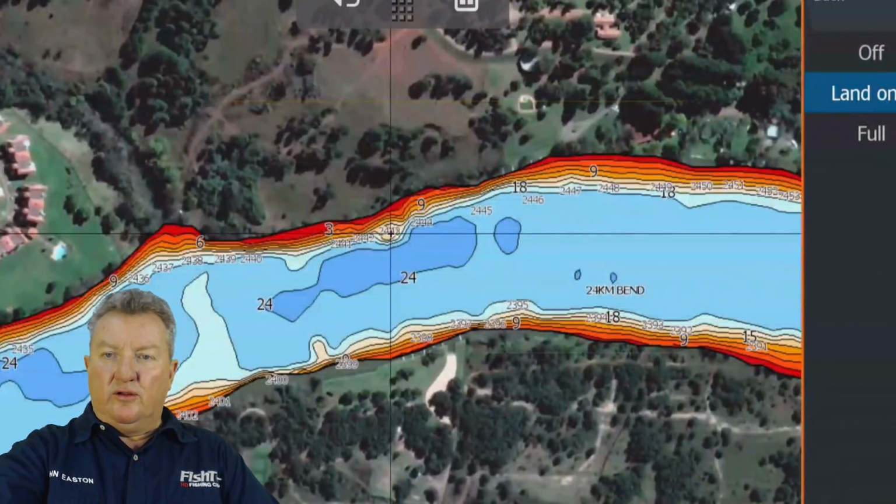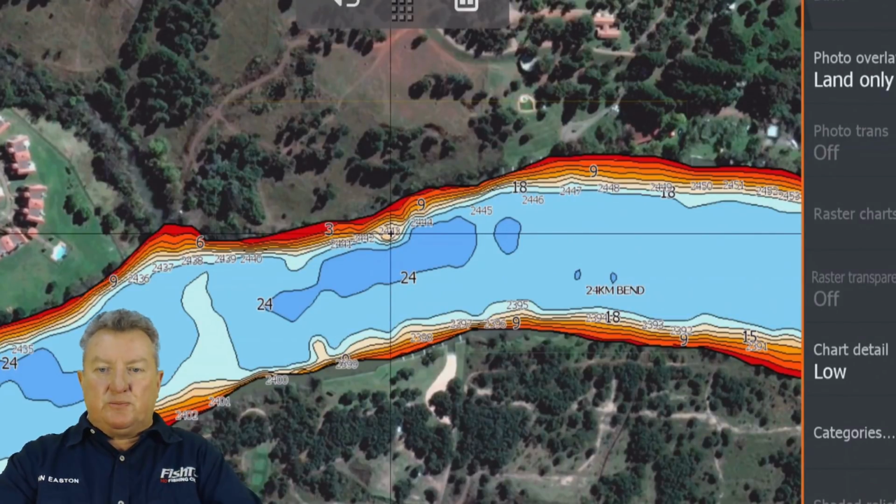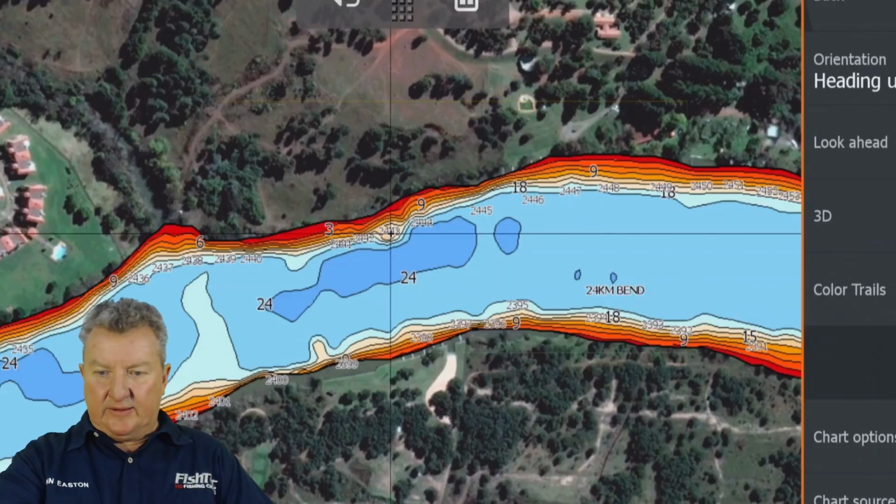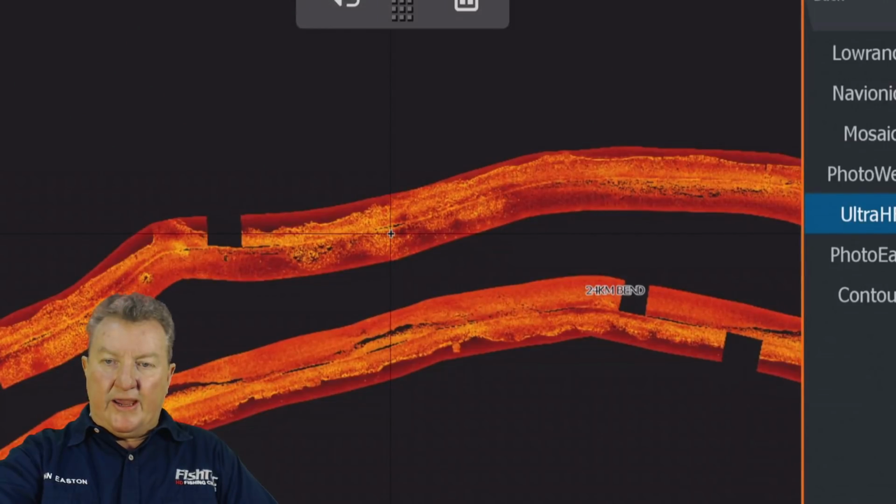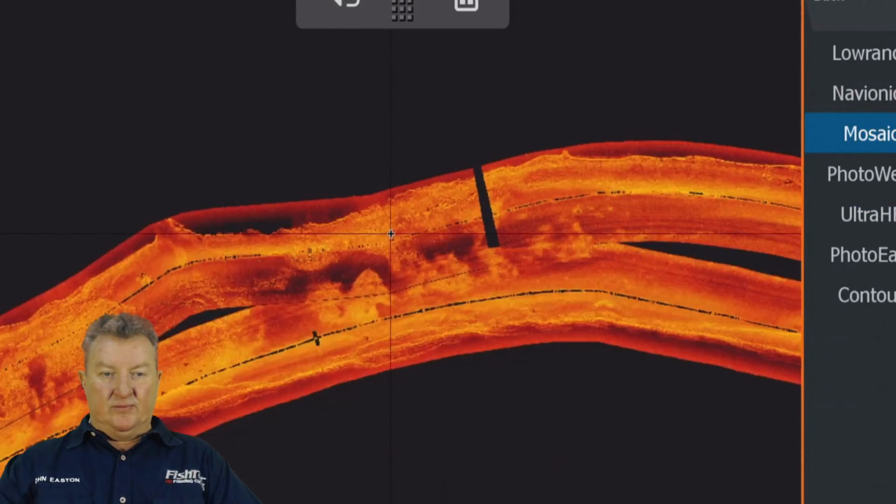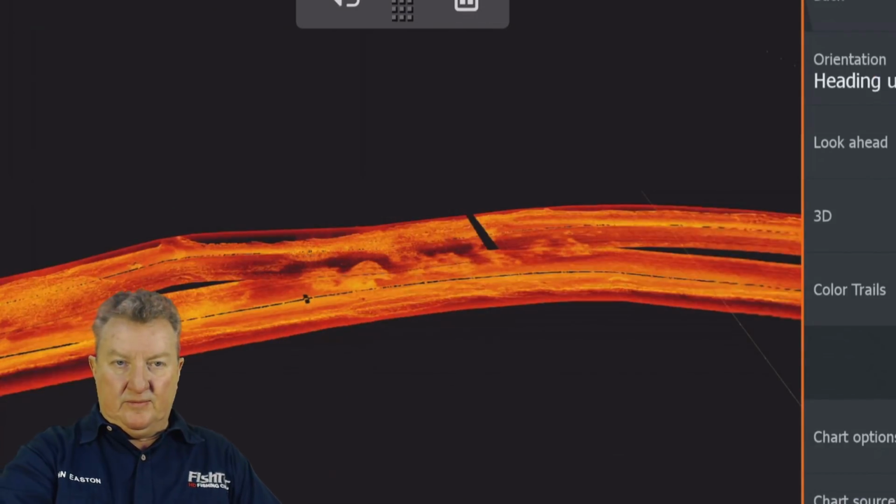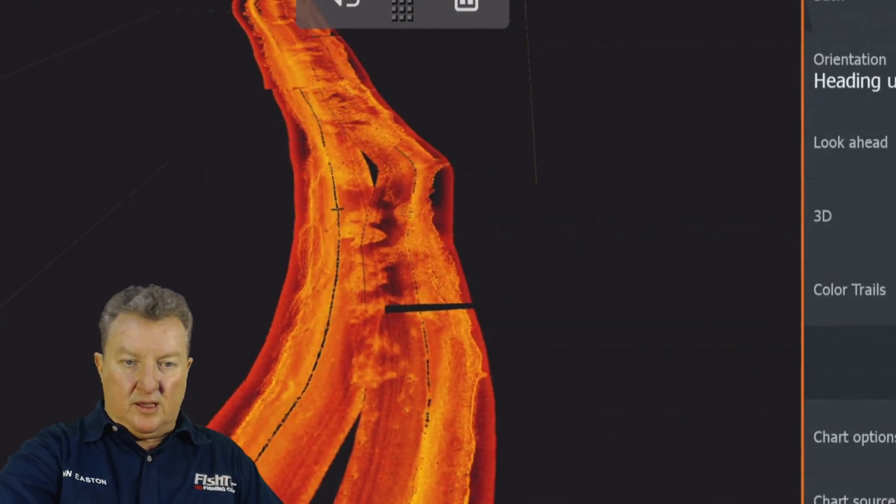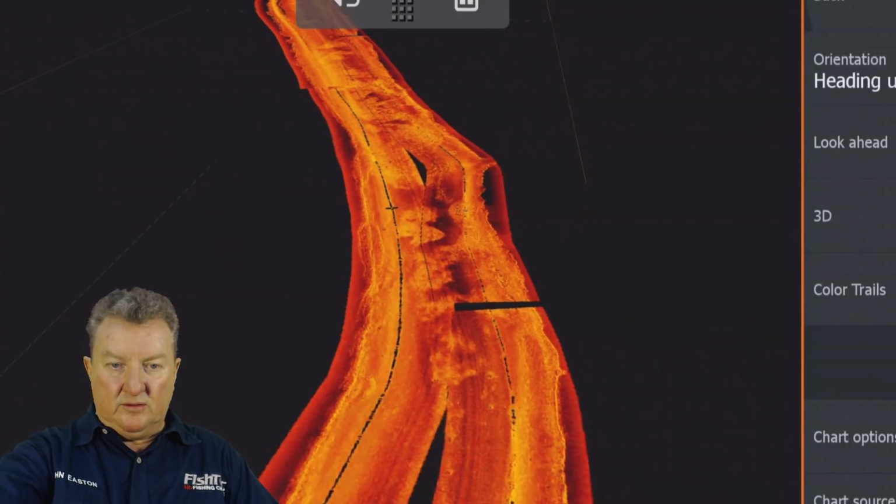But what makes the FishTec HD chart so special for the river? It's not that. Sure, this is cool, you need that, but it's this. It's the Ultra HF and the Mosaic. Now, the Mosaic, I'm going to spin that around like that, and move that around like that, and I'm going to zoom in.